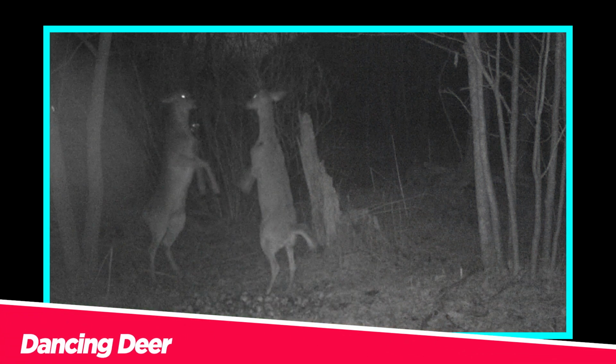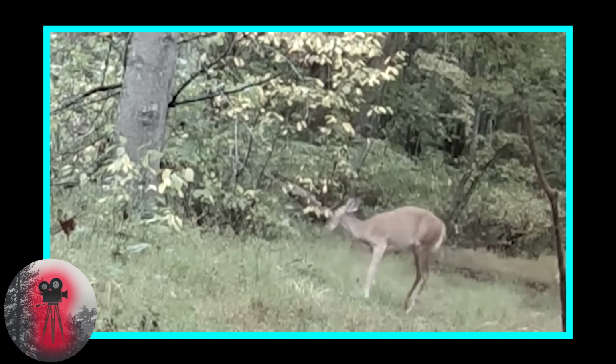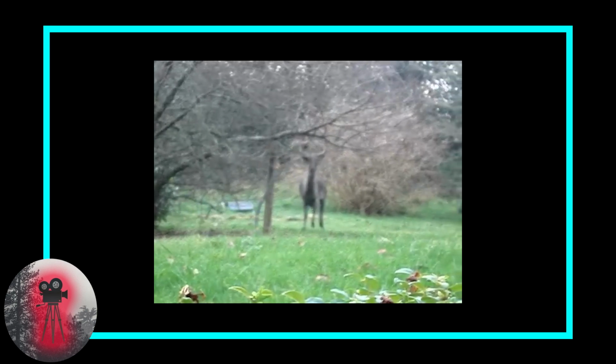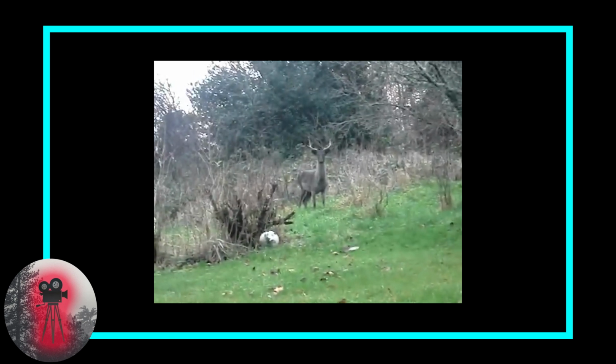Dancing deer. This next trail camera caught a deer dancing. Man, I don't think so. At first glance, I thought the deer might have walked into a nest of fire ants. But on second thought, she could also be engaged in a behavior called stotting or pronking. Stotting is when a deer is startled or frightened. They jump into the air, kicking their legs out, before landing on all fours and running away.